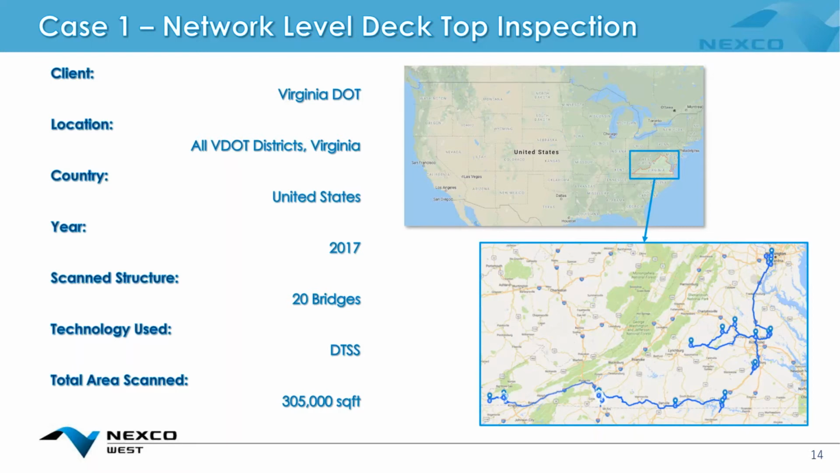20 target bridges were picked out for us, and we drove across the state and gobbled up the data for these bridges in about 2 weeks. And had the bridges been on the same roadway or same kind of road system, then it might have even taken a couple of days.